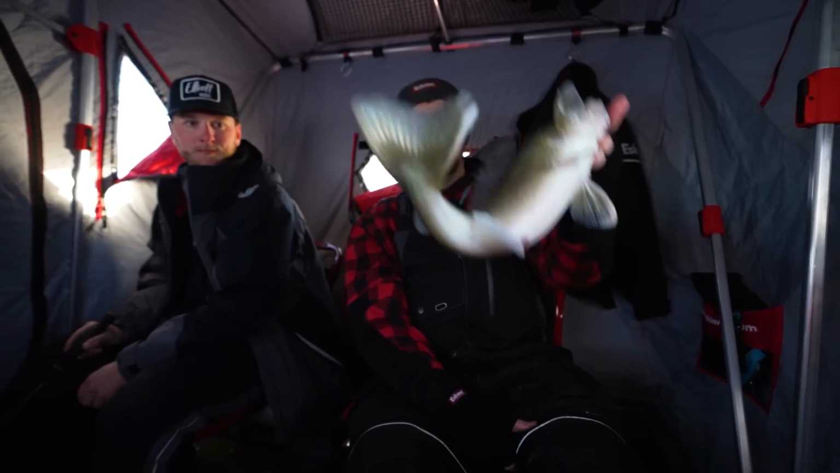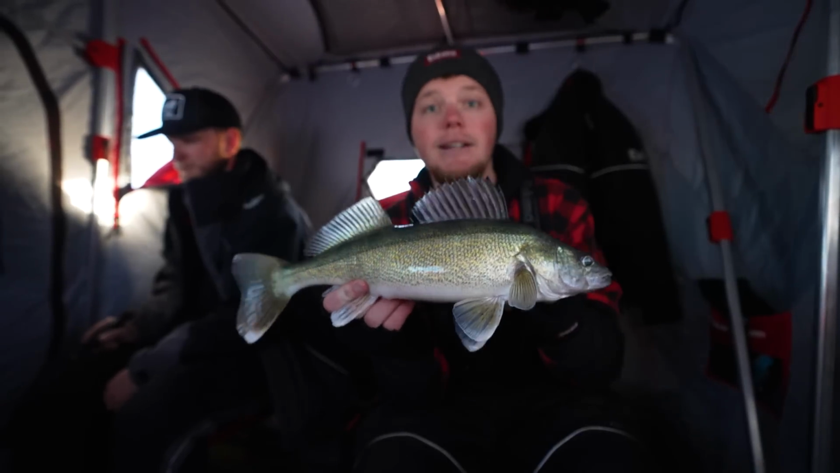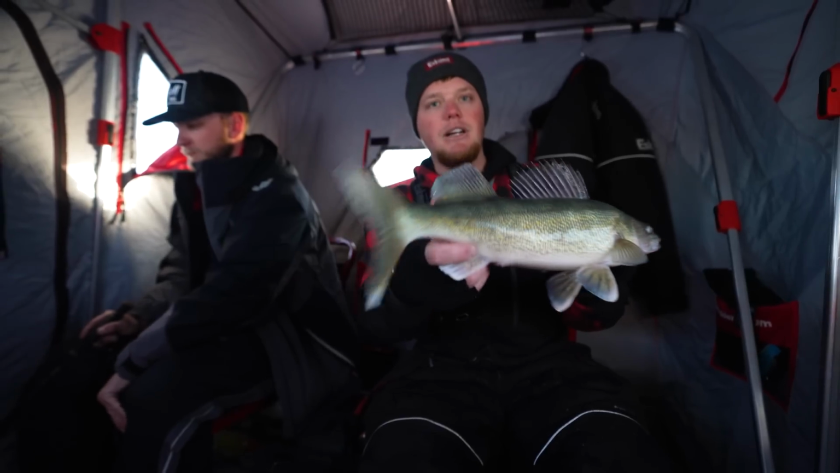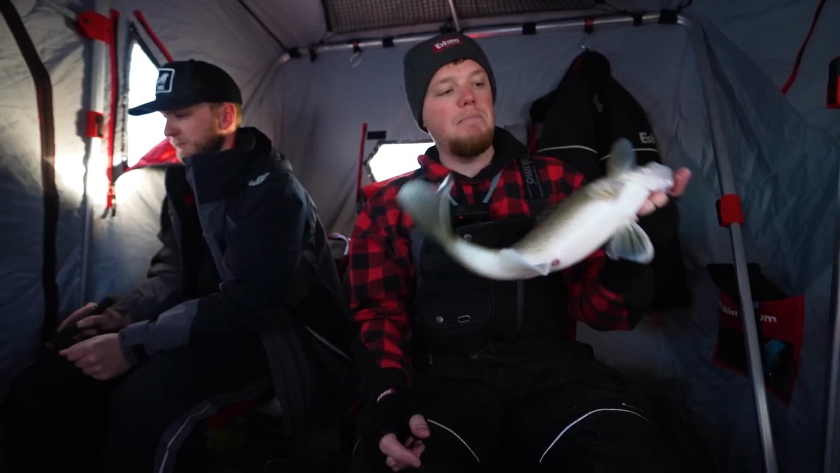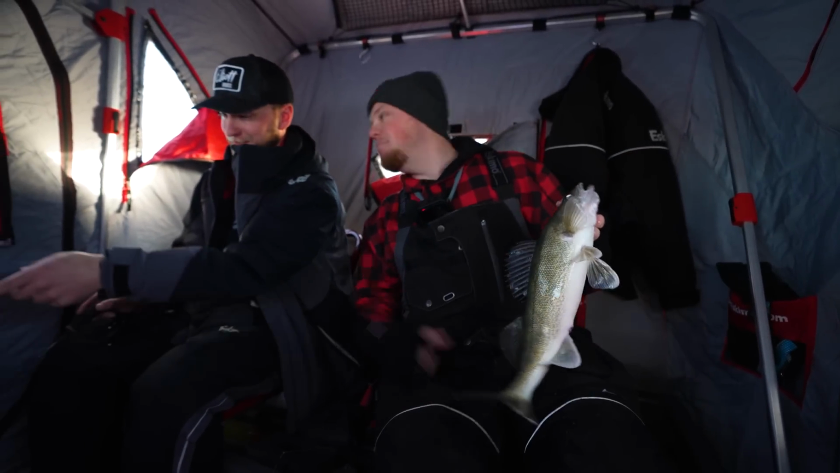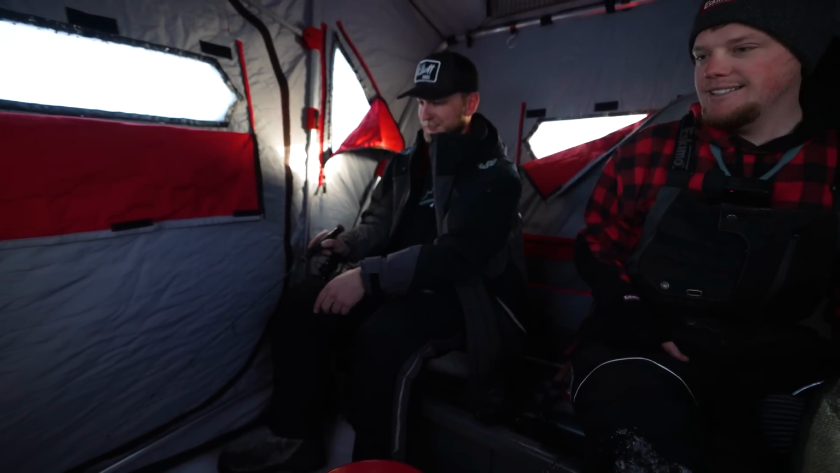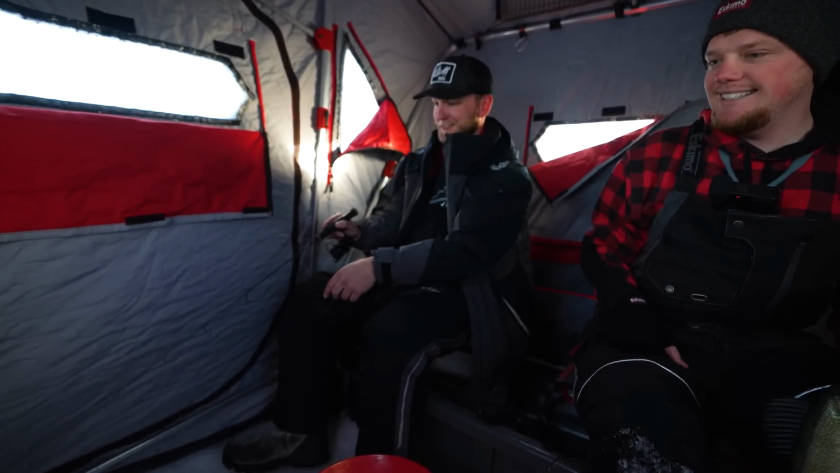But that right there is a gorgeous walleye. I'd say probably that 17, 18 inch range. Gonna be great to throw in the deep fryer and eat later. But glad I was able to get another one. I gotta get this line back in the water. This tip up behind us here just keeps popping and we keep catching. So don't worry, Eric. I'll fill that bucket up for us. It's gonna happen. You gonna catch this one? Right on you. Come on, any second.